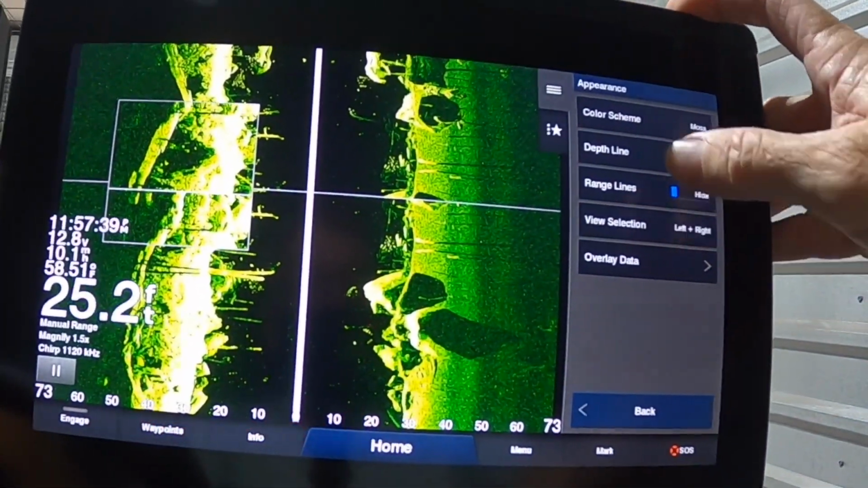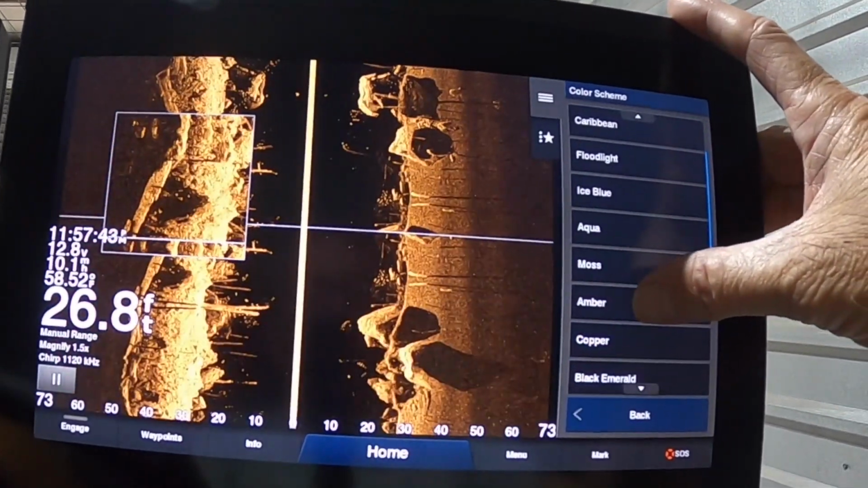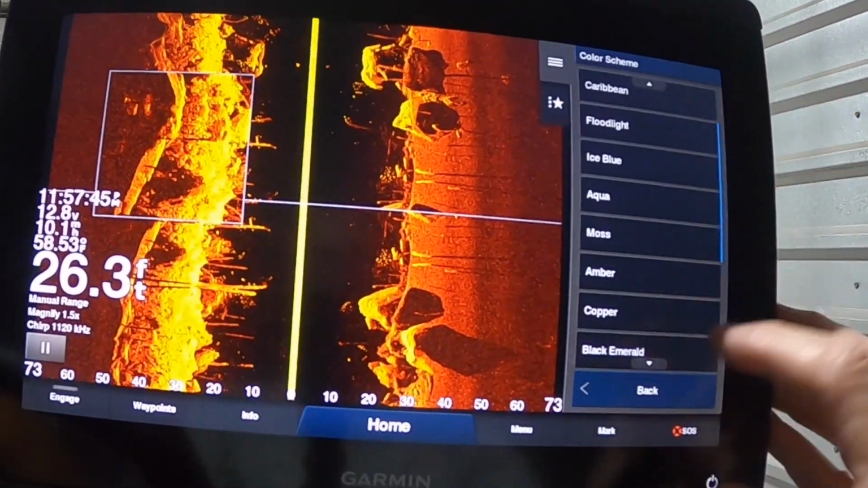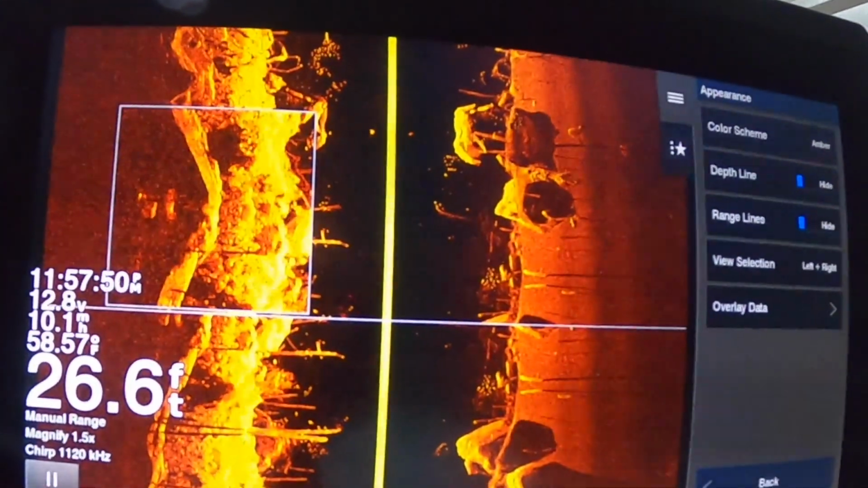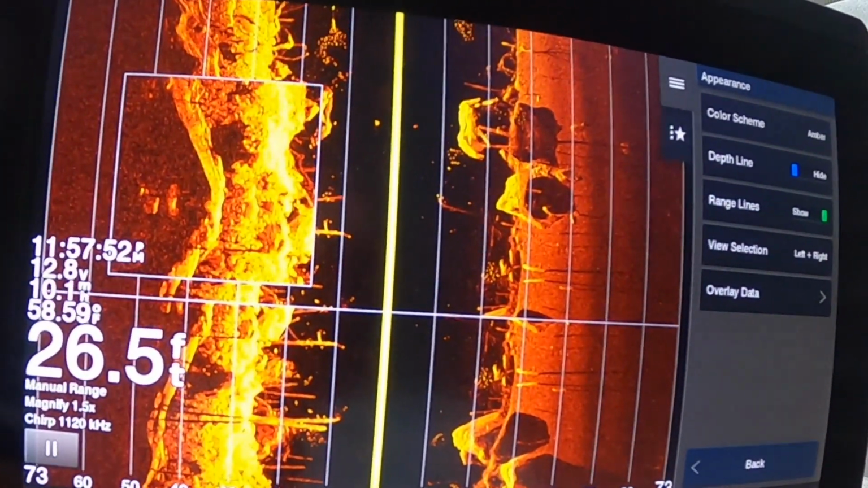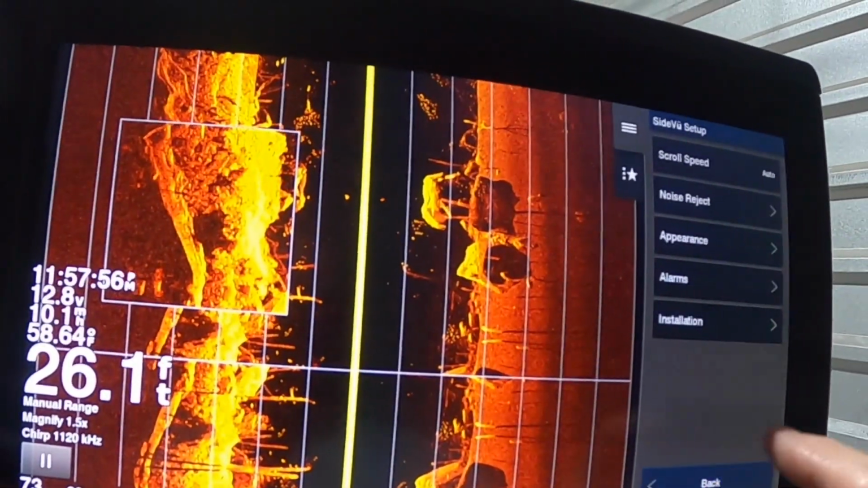Another thing, and actually I'm going to change that just because I don't like that color. So my appearance, color scheme, let's go back to my amber right there, back. One other thing that can be handy, though it really clutters the screen, but just to know that it's in there, is adding those range lines. So now when you see a target out there, oops, let's turn our magnify off.